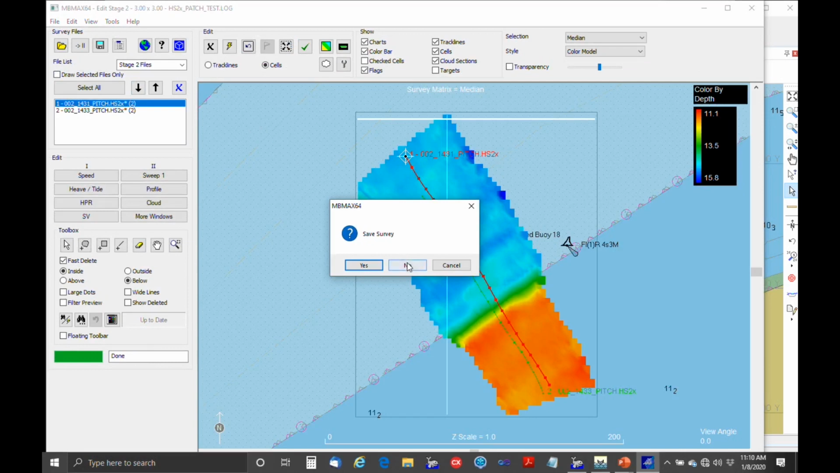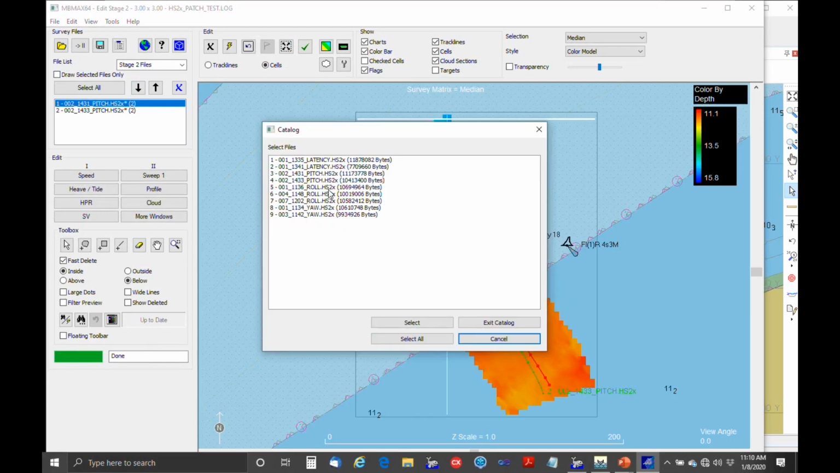Okay, and then it's when we get into the roll test that we have to pay a little more attention. So remember that serpentine pattern that we ran the lines at means that we need 3 lines instead of 2, which we needed for the single head. So select the 3 lines.